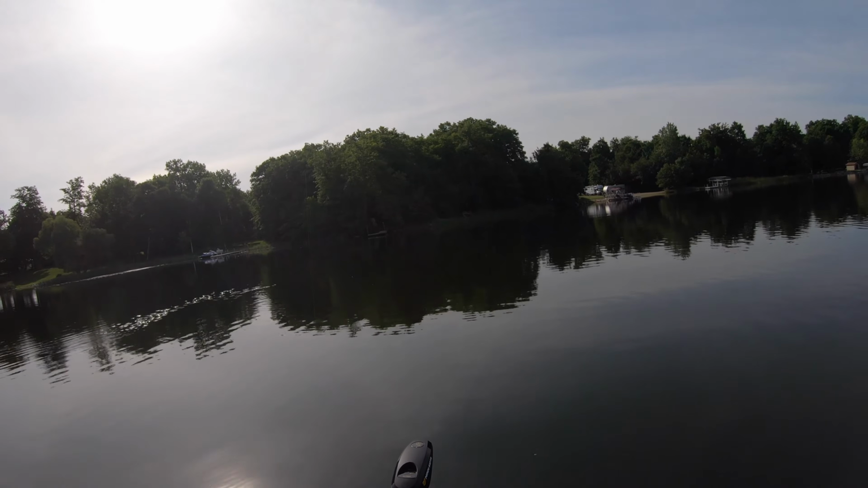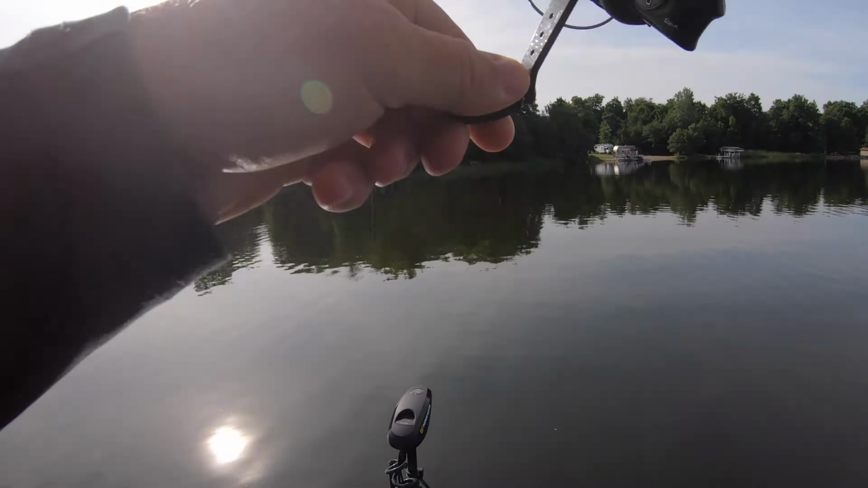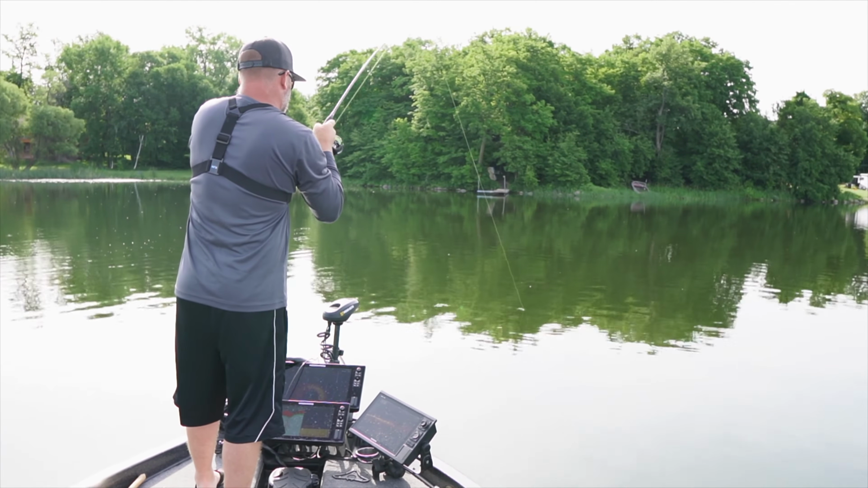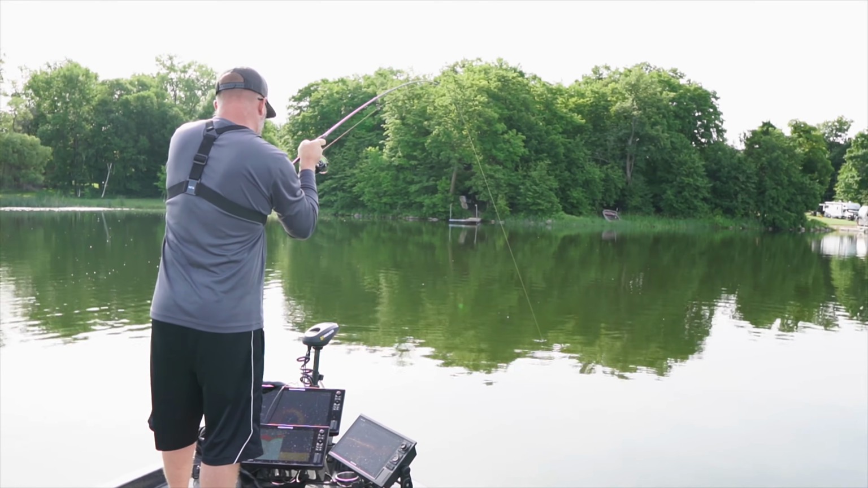There, right underneath the school of bluegills. The coontail comes out, hits a couple big rocks. And this fish was laying right on that edge, probably feed on those bluegills all morning.